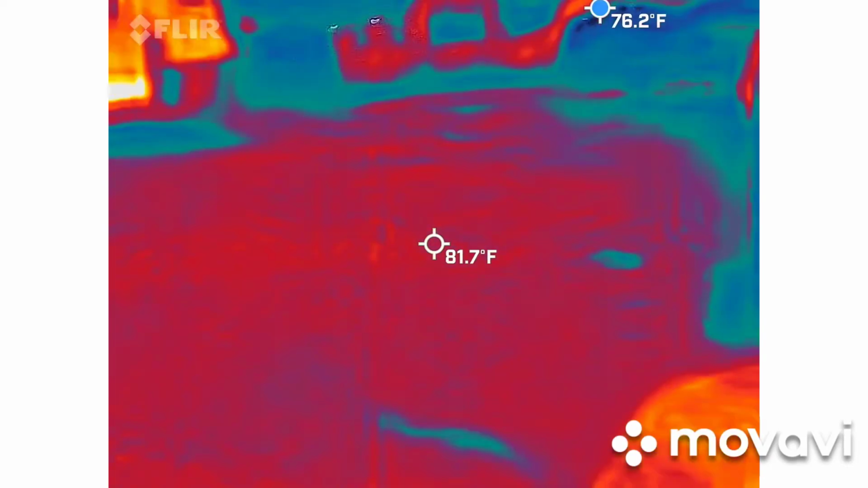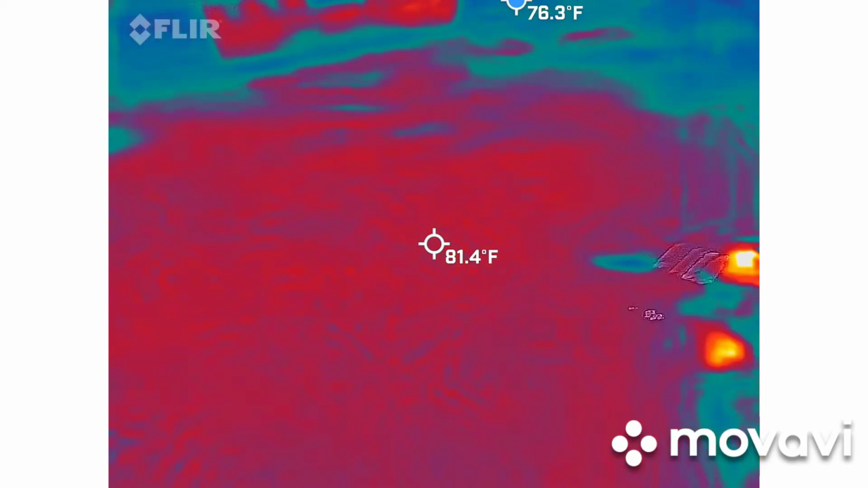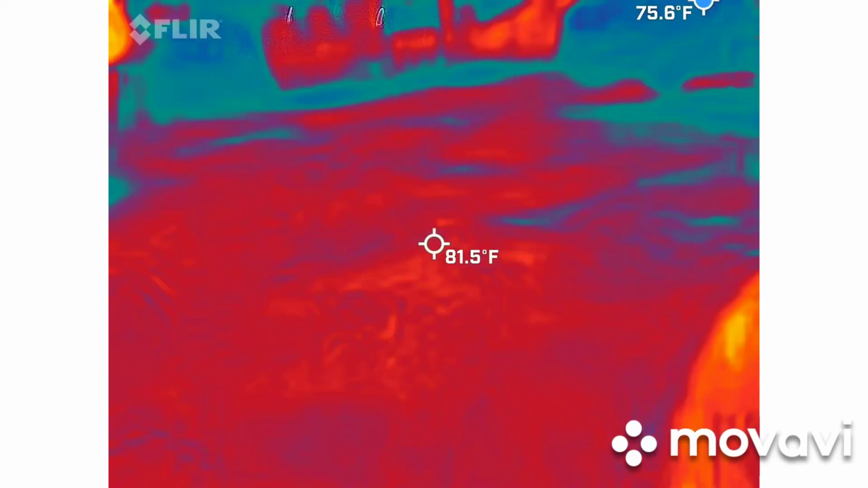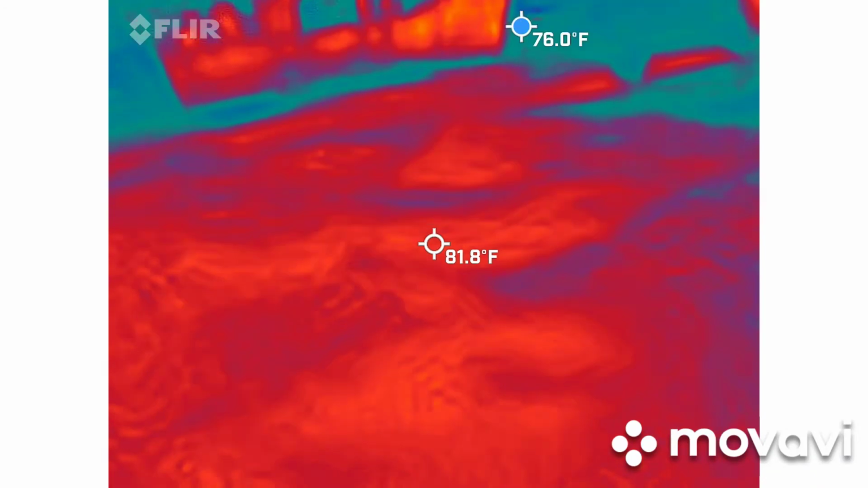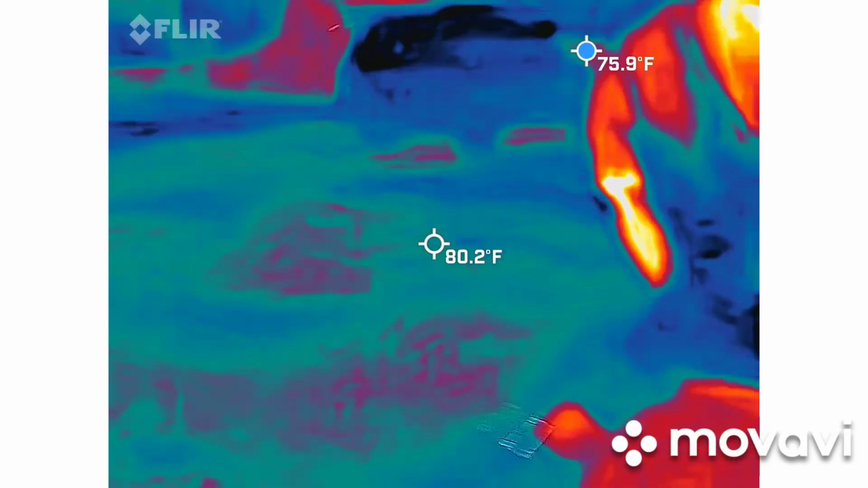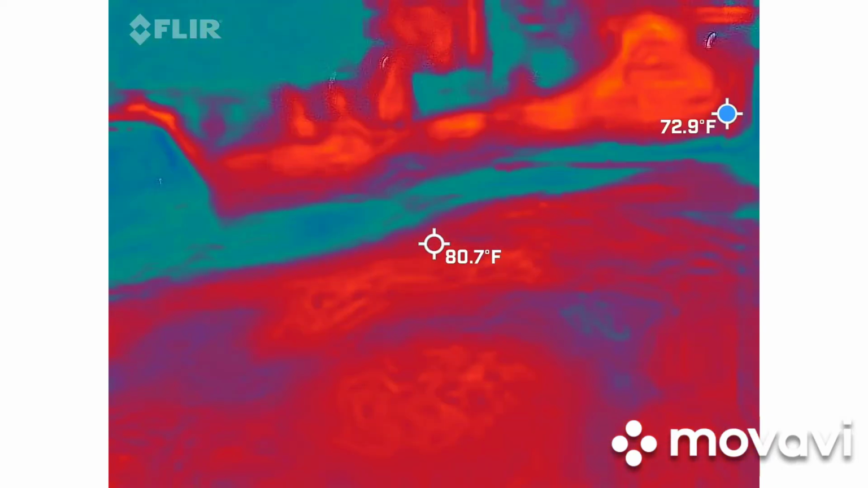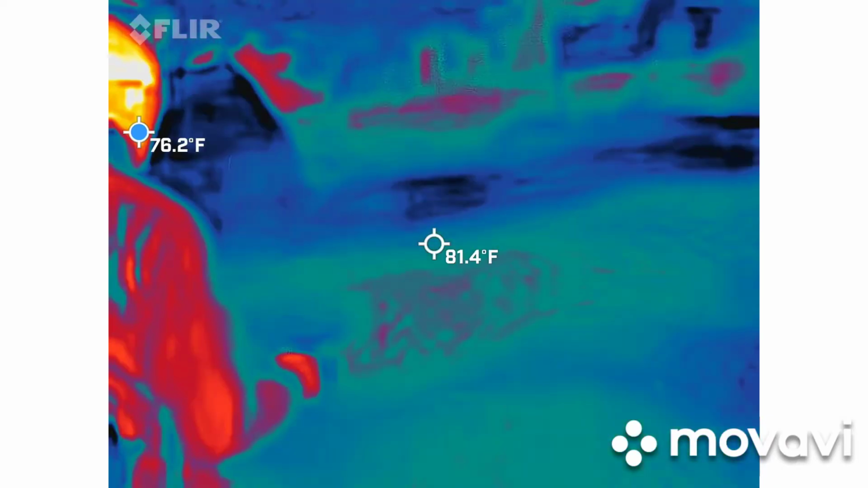Last night I was holding it just like this, like I've been doing, and it wasn't doing anything. Tonight it just seems to be hopping all over. So some nights it seems like it's a little more sensitive than others. Try this corner up here.